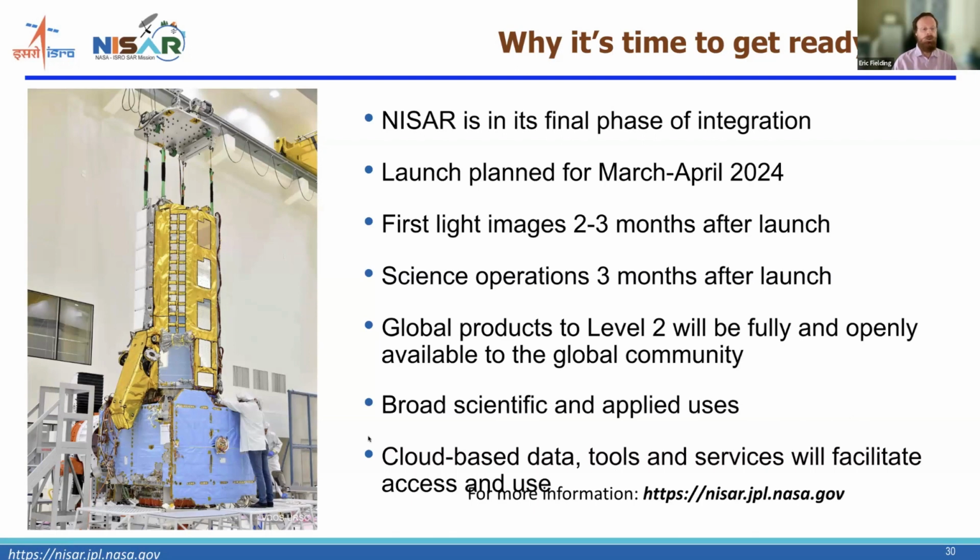So the two parts of the satellite system have been connected together there in India, and they've been undergoing the last tests, and they're on track for launch presently planned around the end of March or early April of this year.